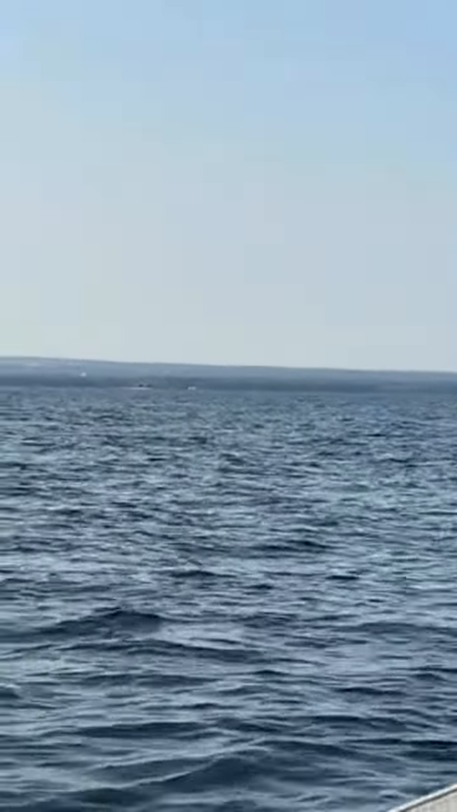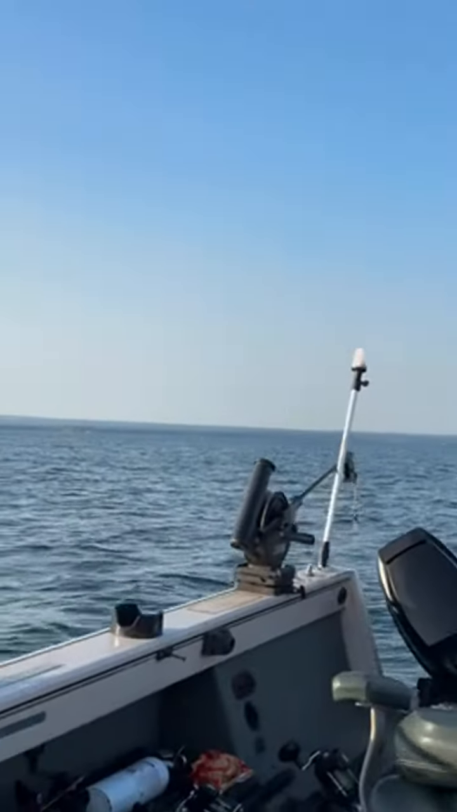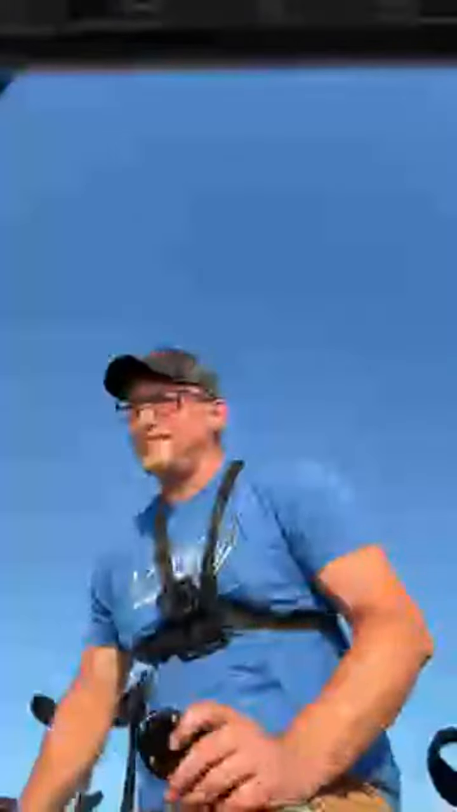One of the head boats over there on its way out. They just caught it. They just got an 11 pounder on that head boat the other day. It's like 11 pounds and some change. That's a big fish. 11-pound walleye. I'd pay $20 to go on the head boat if I could catch an 11-pound walleye.